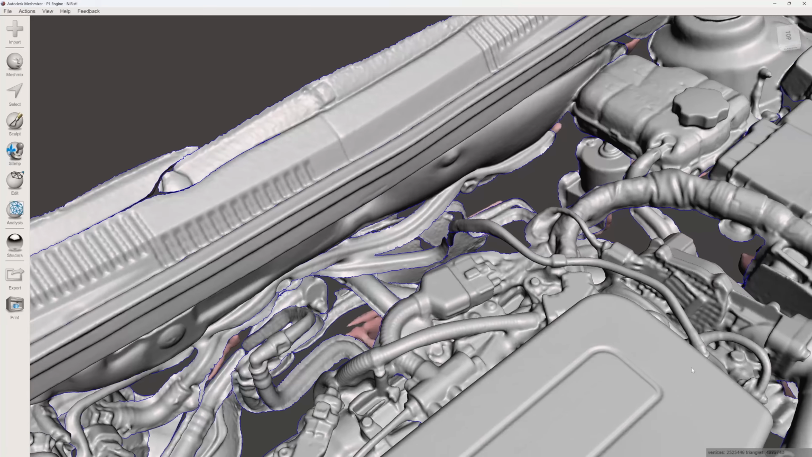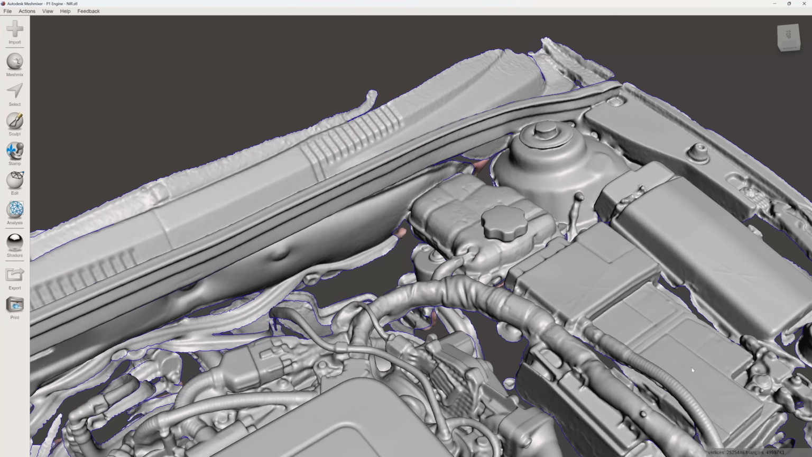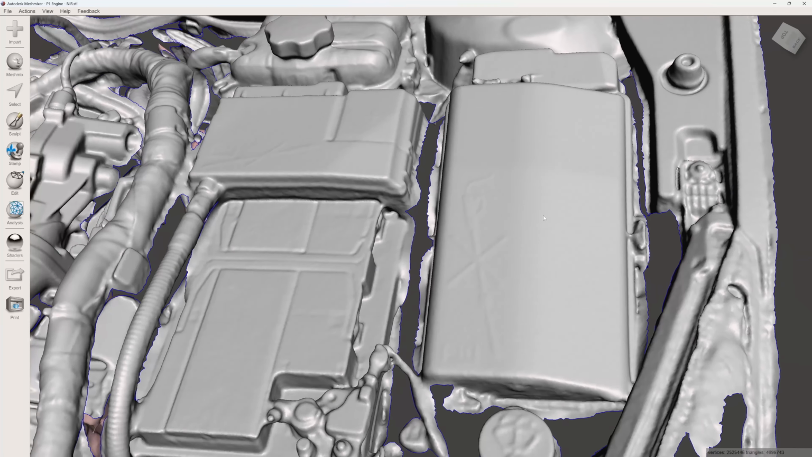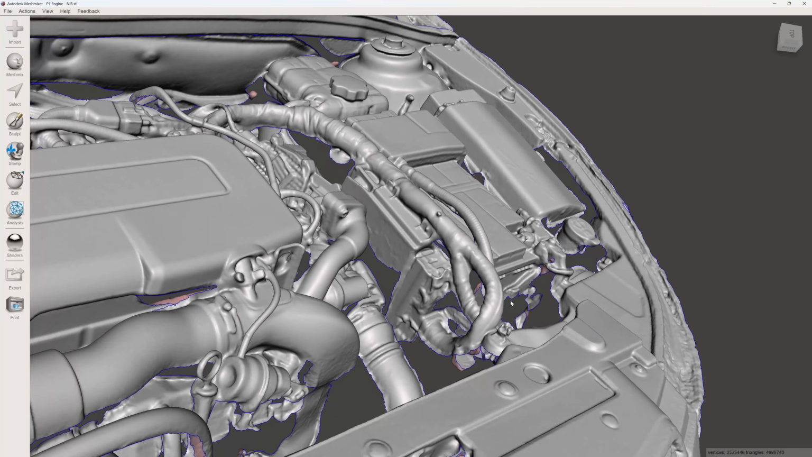Bit of pipe work here. I mean, I'm no mechanic, I ain't got a clue what I'm looking at. On the shock tower, I think that's the coolant expansion chamber. Coming over to the battery and the airbox. Just the detail on there, look where it says no housing. So that's a good scan, isn't it? It's a really good scan.